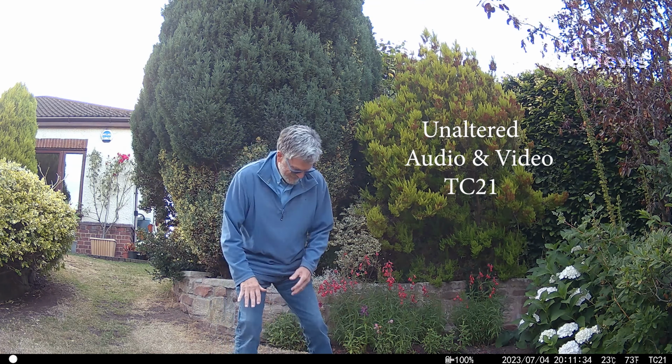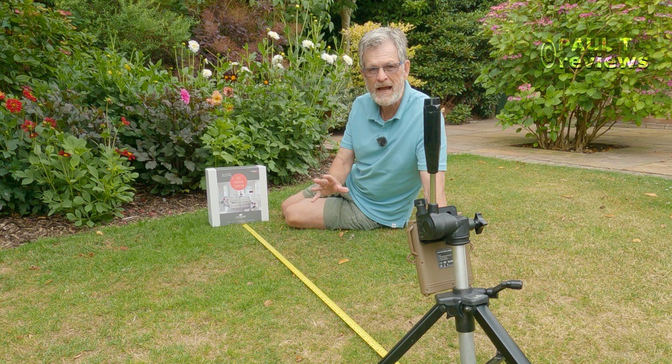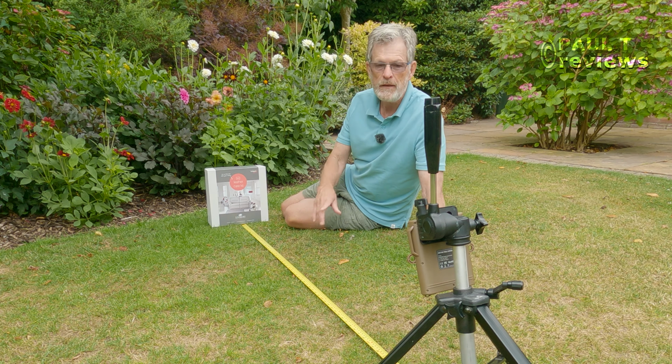This is a test of how close the camera, the TC21, will focus. Now I know for most people this isn't important at all because you're videoing deer 20 yards away, but a lot of my wildlife in the garden are in actual fact very close. So I'm going to do a little test here to see just how close this camera focuses. So it'll be from that distance to infinity that is sharp.